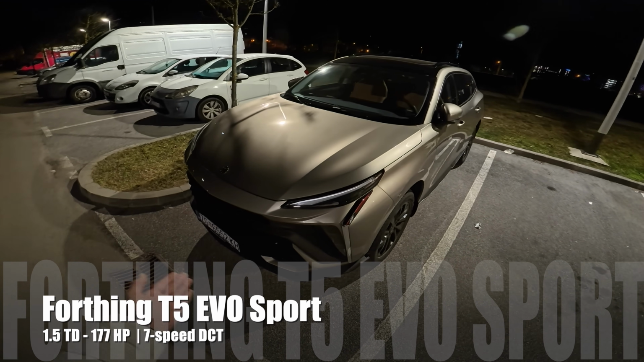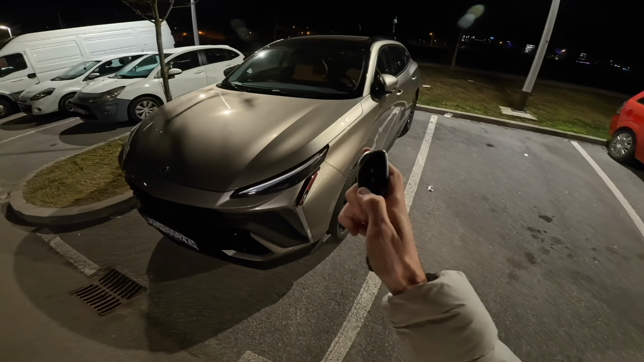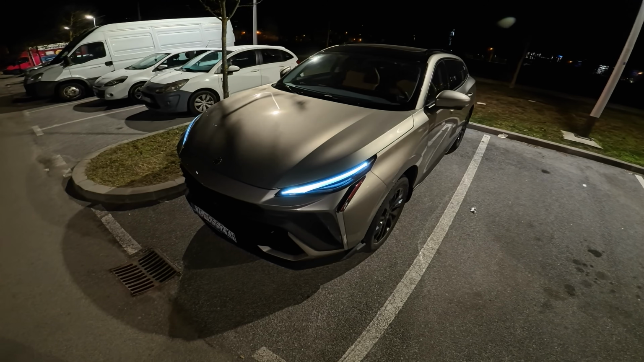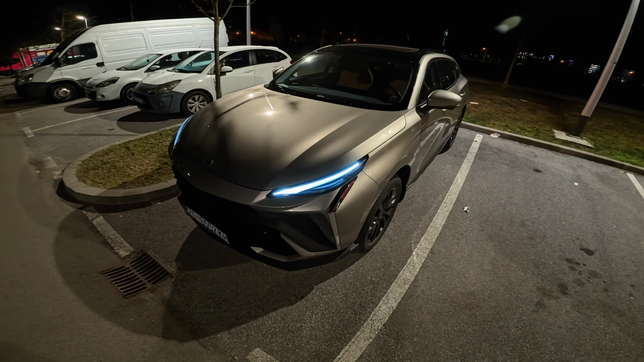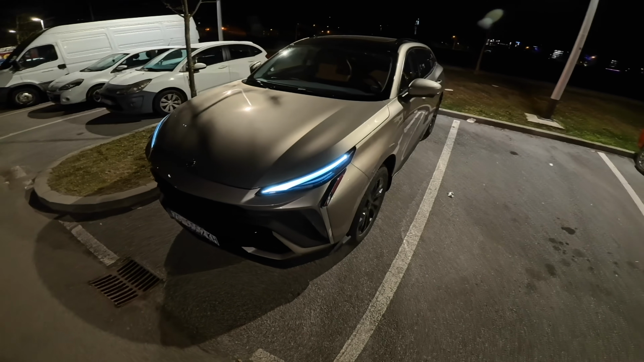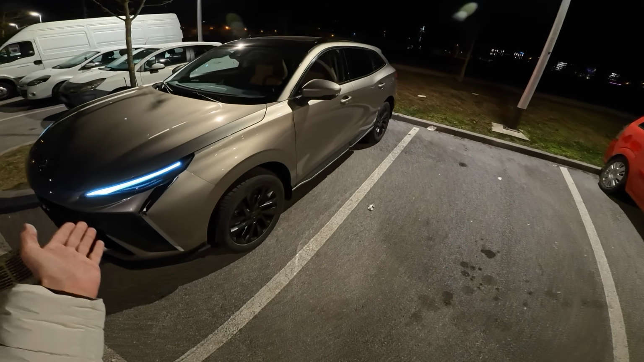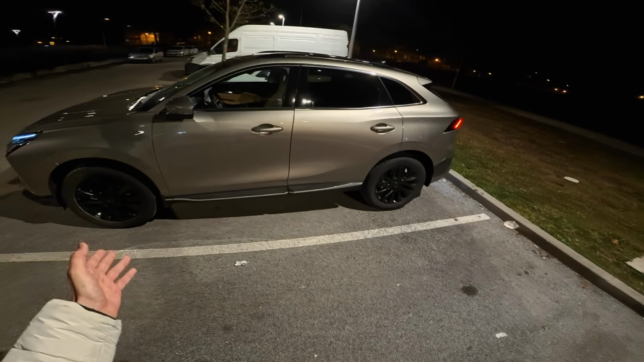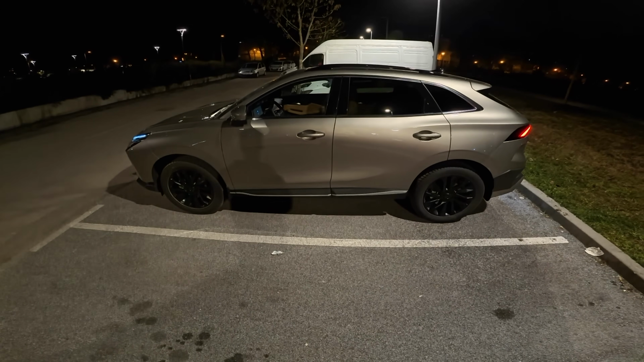In front of us is the new Forthing T5 EVO Sport. Now we have the sport trim on the test. We had the exclusive last year, but it's the same Mitsubishi petrol engine inside. So this is the front wheel drive. Inside is the 4-cylinder turbocharged petrol engine. It's a 1.5 liter and it's linked to a 7-speed dual clutch automatic.